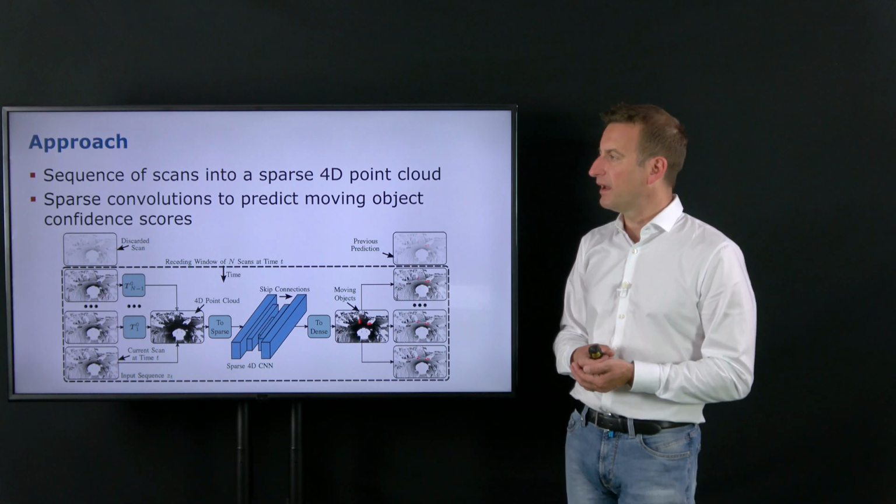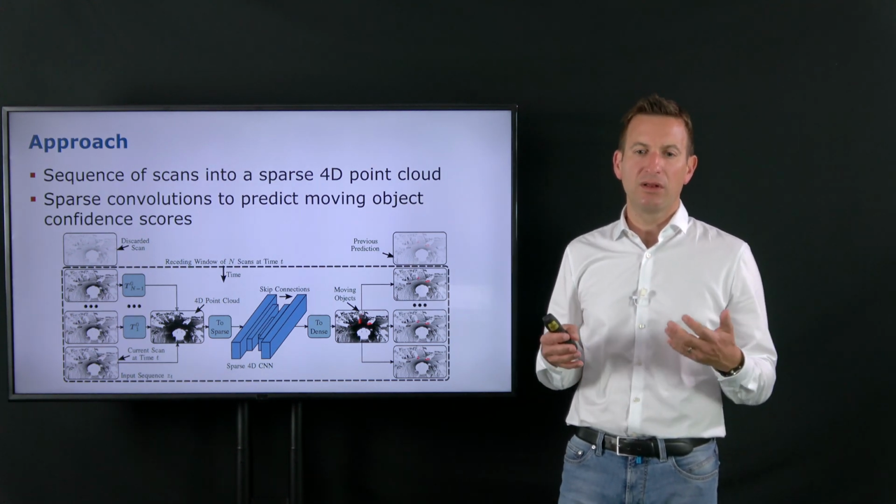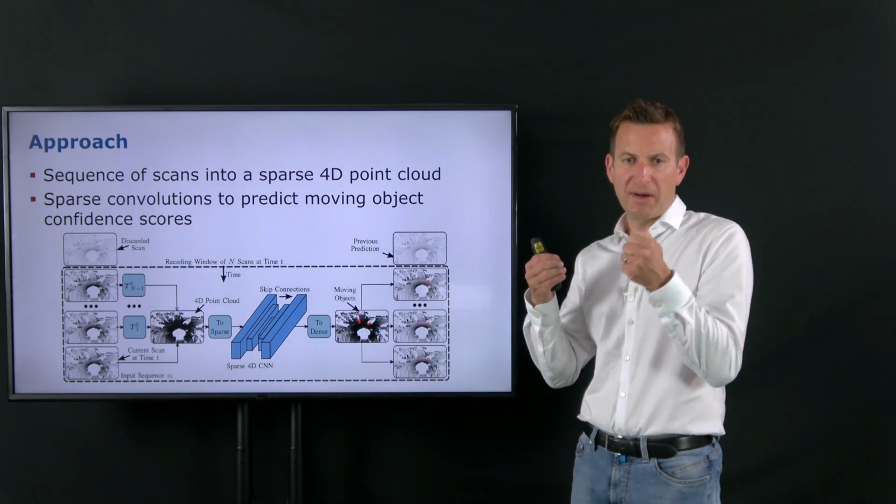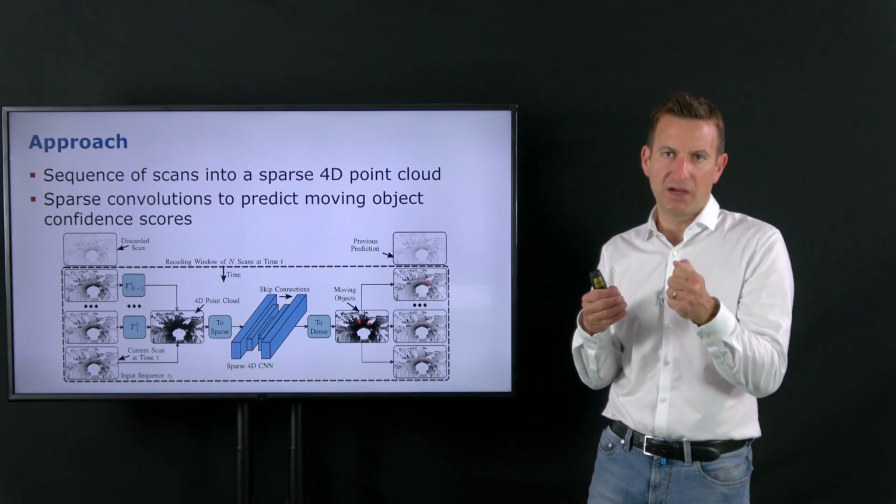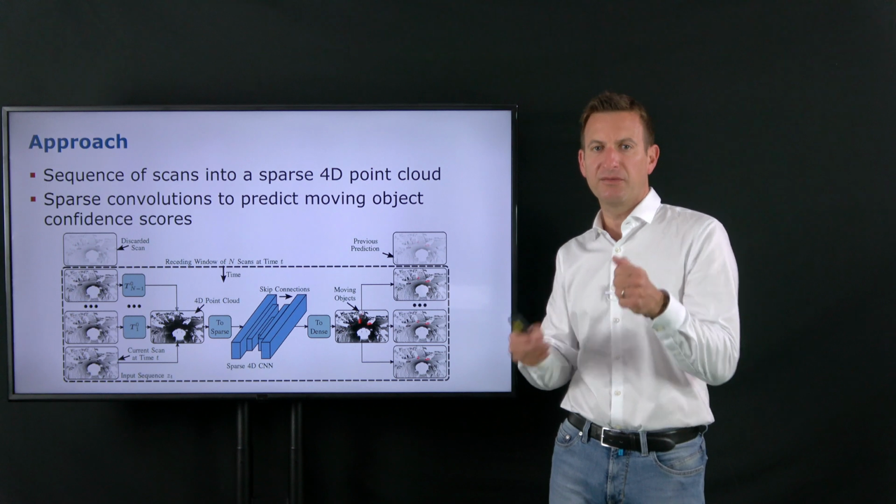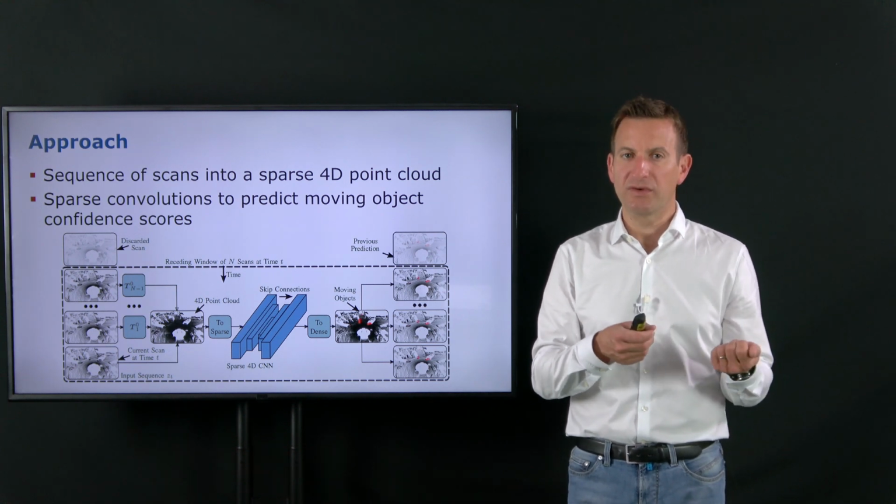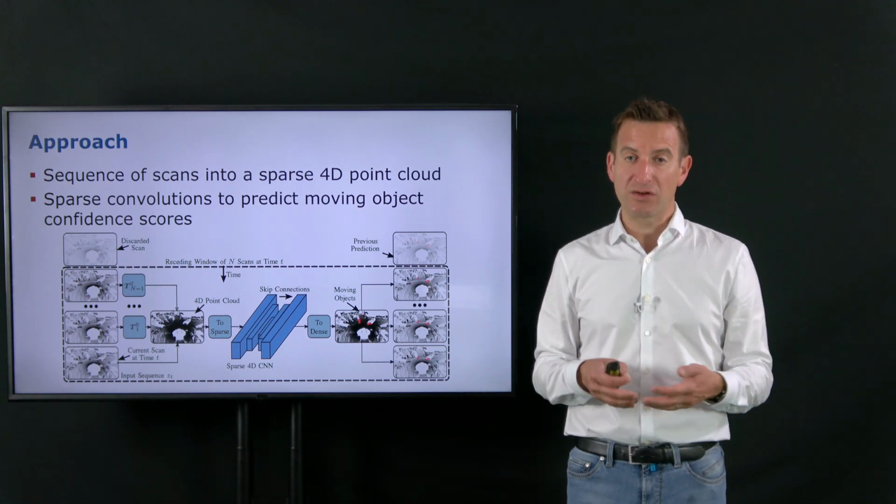And the work proposed by Benedikt Mersch recently took sequences of local scans or point clouds generated from sparse scans, stacks them together and basically looks a few scans into the past and takes the current scan and then makes a decision for the current scan what's moving and what's not. Based on this sparse point cloud and the temporal information, the network can make local associations and estimate which part of the scene is actually moving or is not moving. The labels you need to train this approach is just information: is something moving or is it not moving?